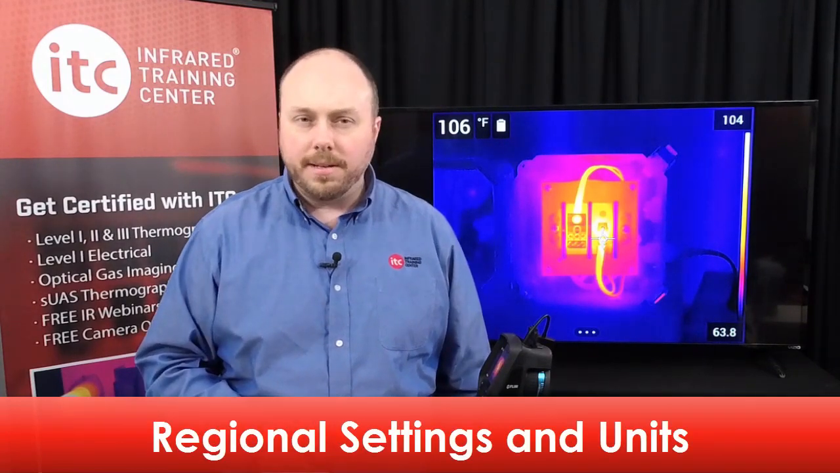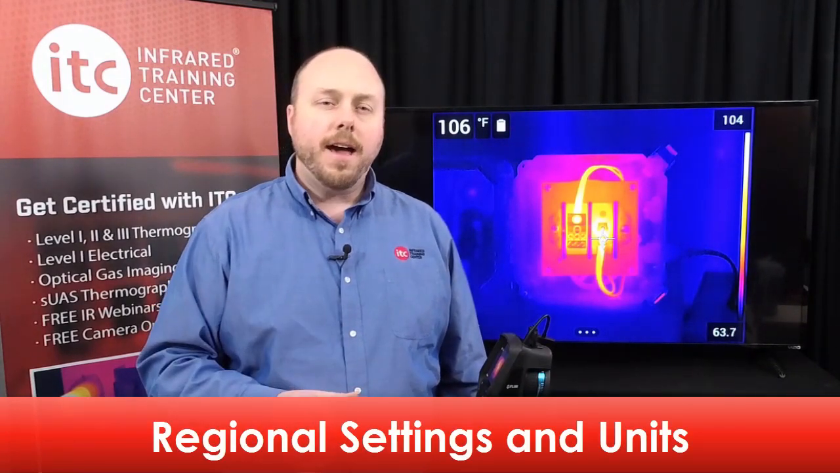Having the correct date and time entered into your camera is important for proper documentation and record keeping. These values are tied to each data file when you save a thermal image and cannot be changed after saving.